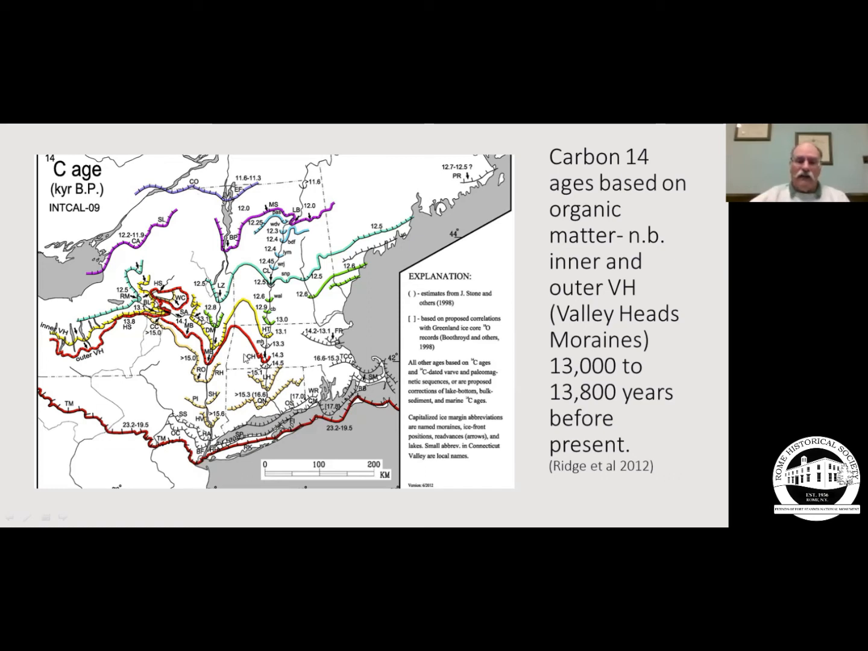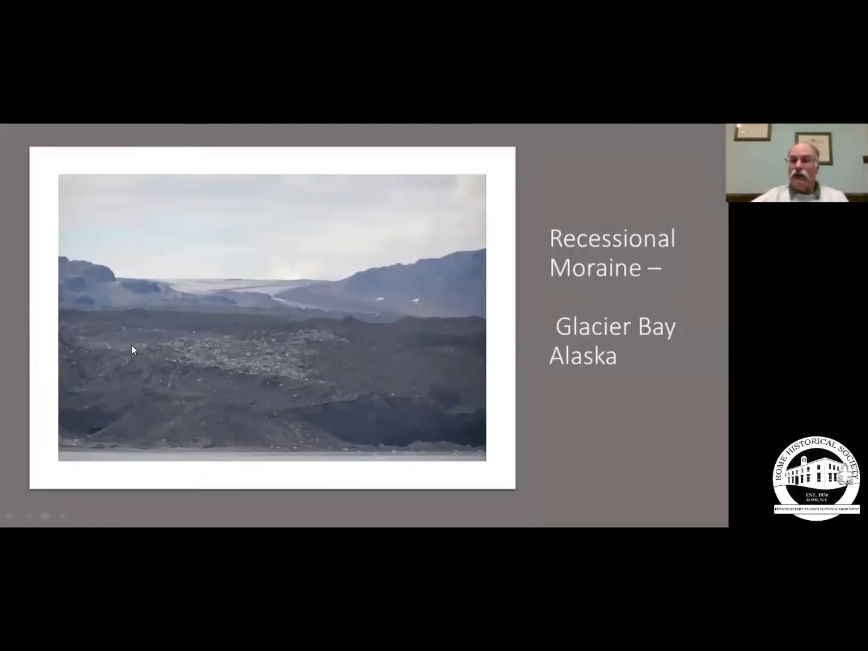Fairchild had 9 different positions of the ice that he showed. Today we know there's, in this diagram, 1, 2, 3, 4, 5, 6, 7, 8, 9, at least 10, and possibly more. So we're getting a lot more detail by looking at things with new technology, the radiocarbon dates and LiDAR.